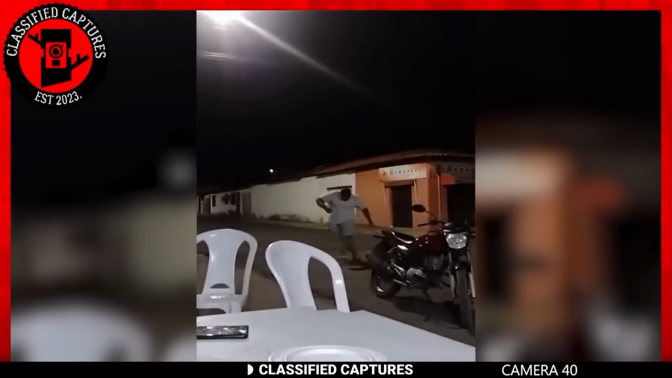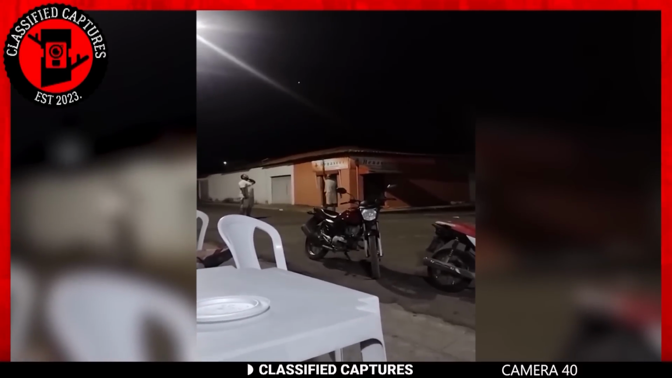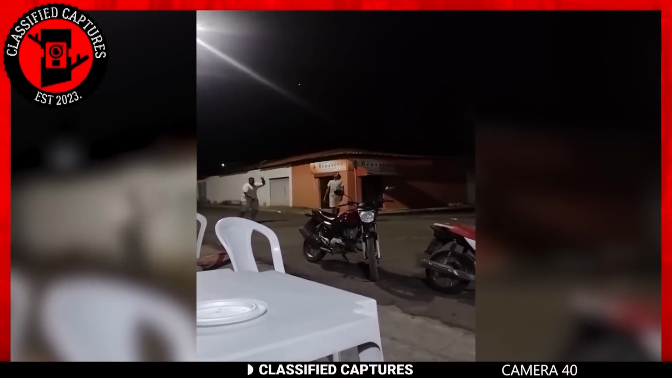As you can witness, they were all shouting and scrambling away in fear. What do you think they saw? Some kind of fairy or what? And who can explain how the slipper just vanished?